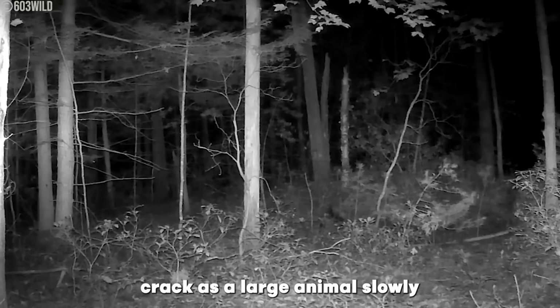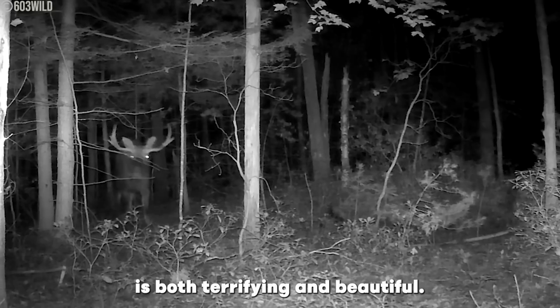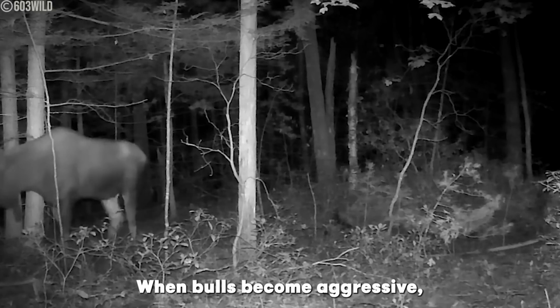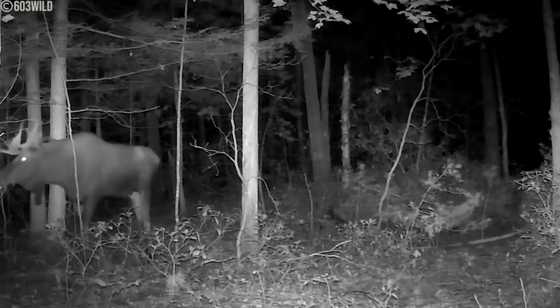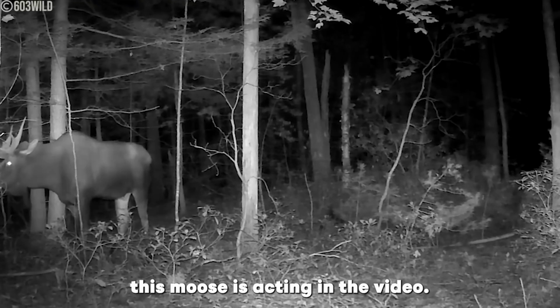Dead branches crack as a large animal slowly reveals itself from the shadow. What you are about to see is both terrifying and beautiful. Moose rut is the annual mating season when bulls become aggressive, fight rivals, and vocalize loudly to attract cows, usually peaking in early autumn. This explains the way this moose is acting in the video.